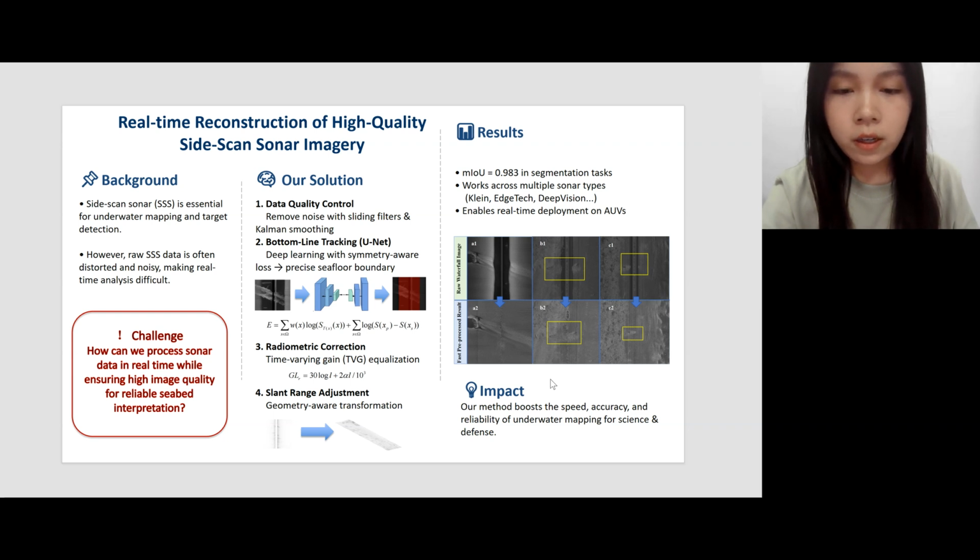Since side-scan sonar uses slant range imaging, it scans at a fixed angle, so features don't appear where they really are. By modeling the triangle between the towfish, the echo path, and the seafloor, we can map every pixel back to its true location. We tested this whole pipeline in China's Wuzong River and also in the Bohai Sea using standard